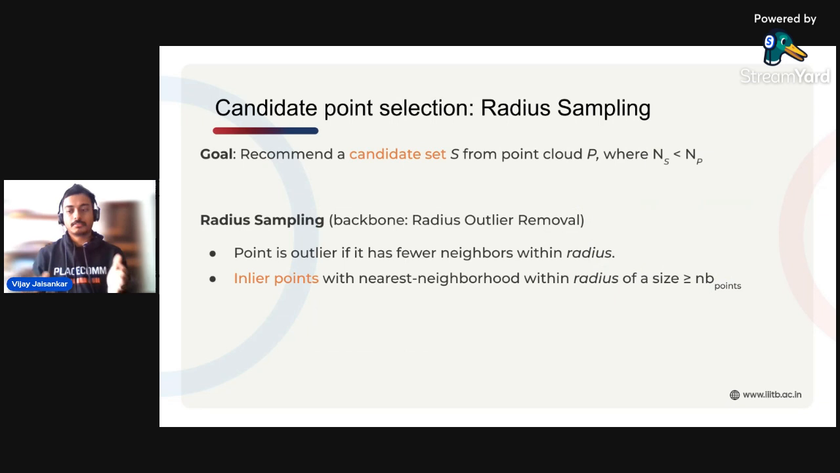So here's a look at our methodology. If you remember from the architecture diagram, there are three main points here. One is to select the candidate points, and then to compute the nearest neighbors. And then lastly, to use the nearest neighbors to get the labels for all of these unannotated points, which we also call masked points. So the first step is obviously to recommend a candidate set S from a point cloud P, where P is the input point cloud, where the number of points in S is smaller than the number of points in P.